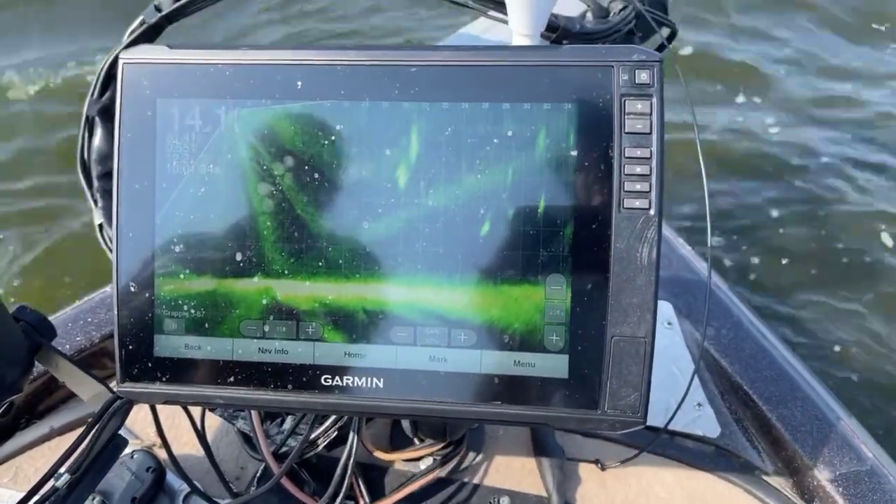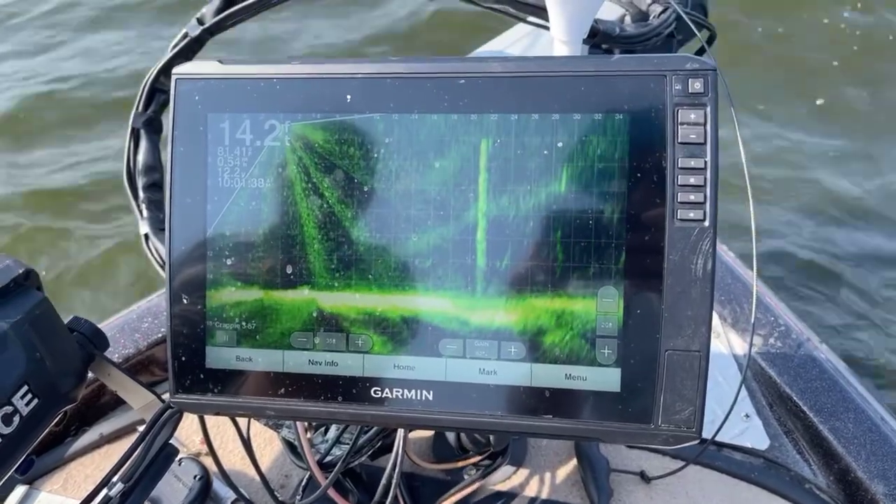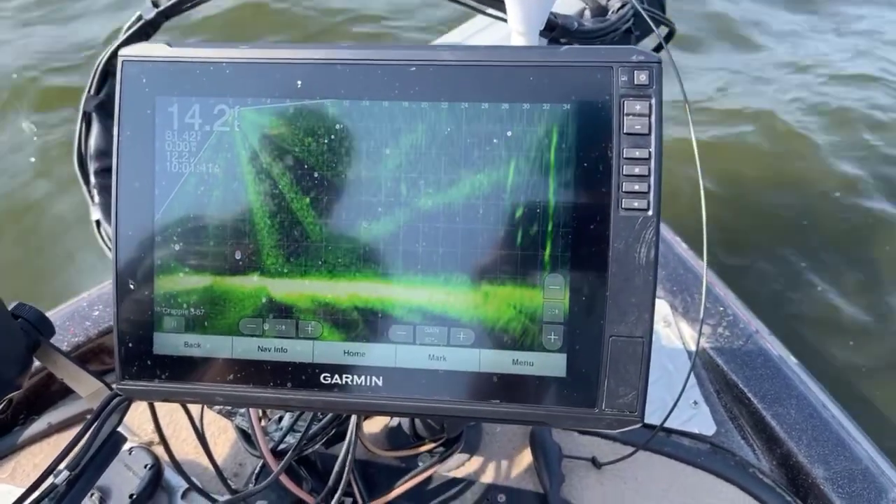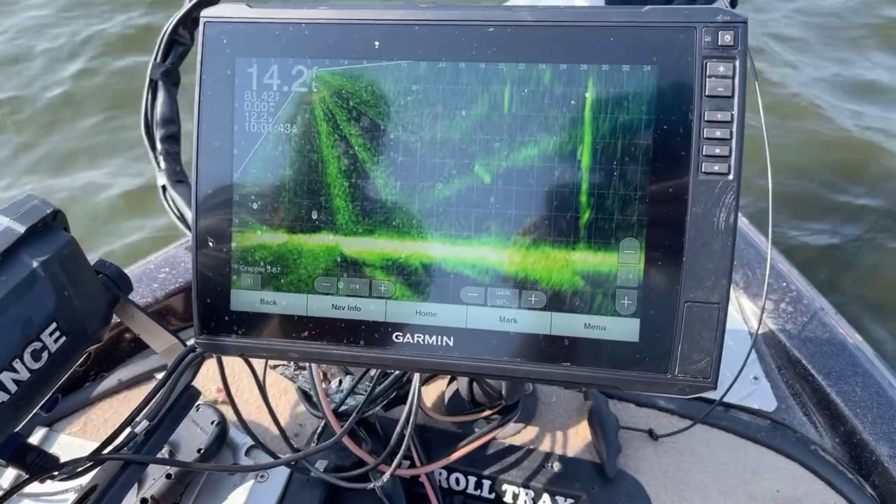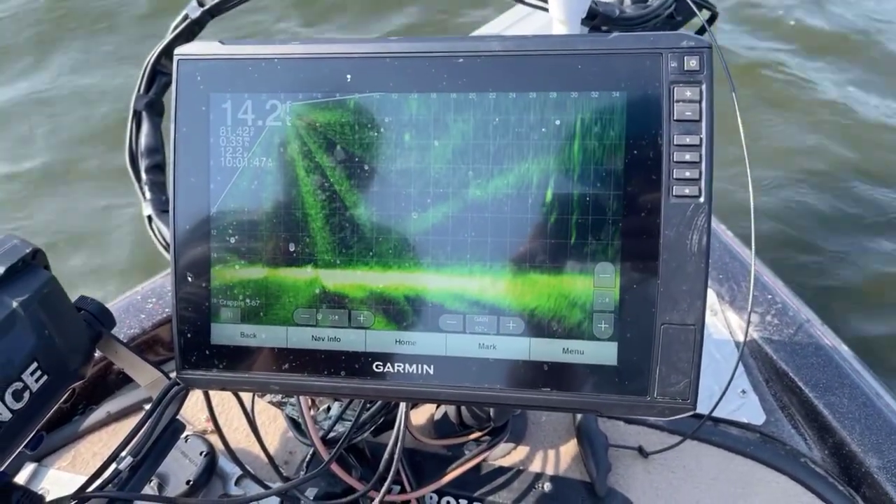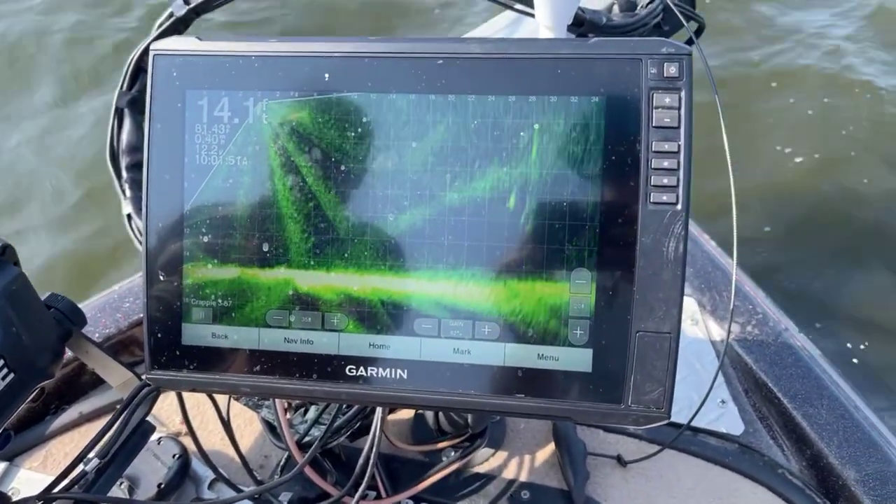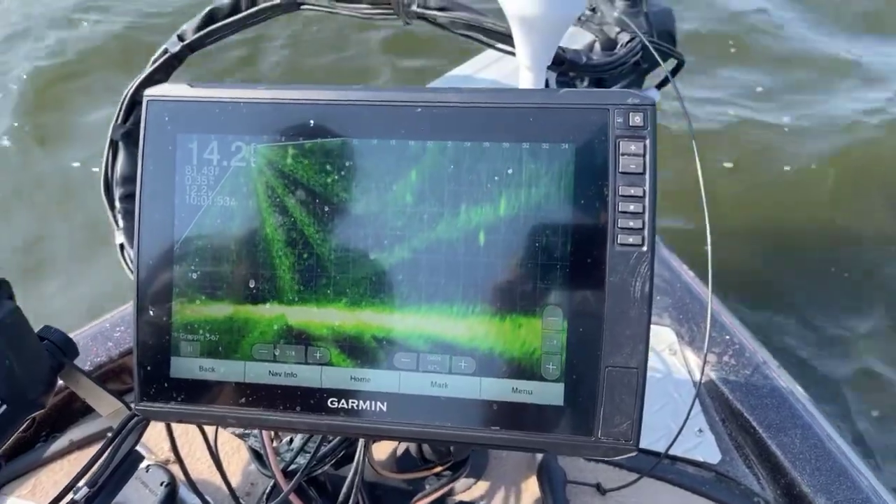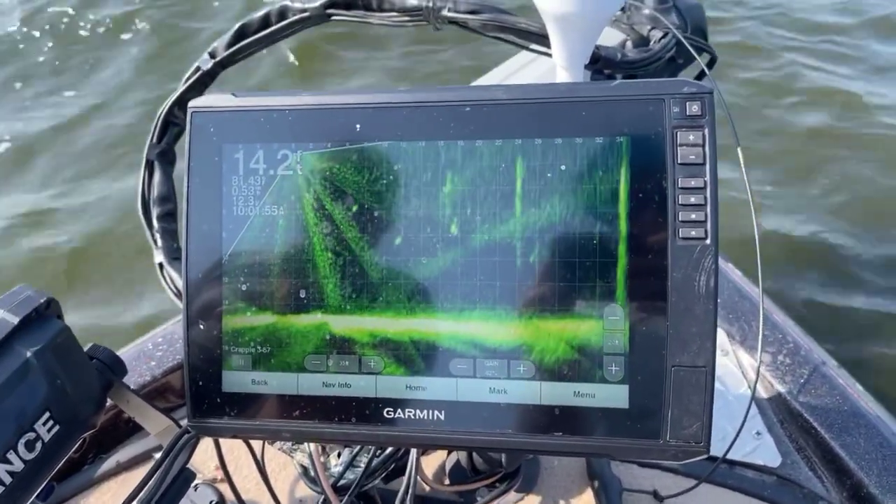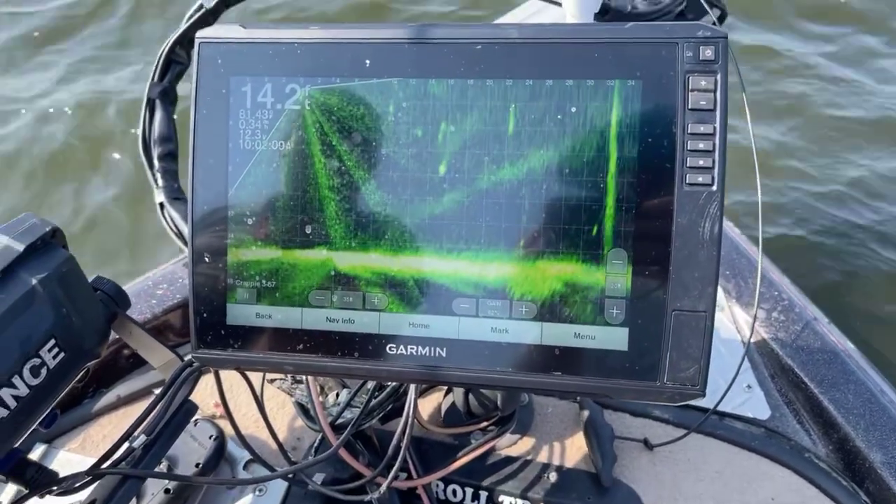We get so far up, we may have to turn around and go back and get back in those fish. I'm still seeing them right now, but not seeing as many, but I'm seeing some. We just thought the wind was blowing earlier. Yeah.